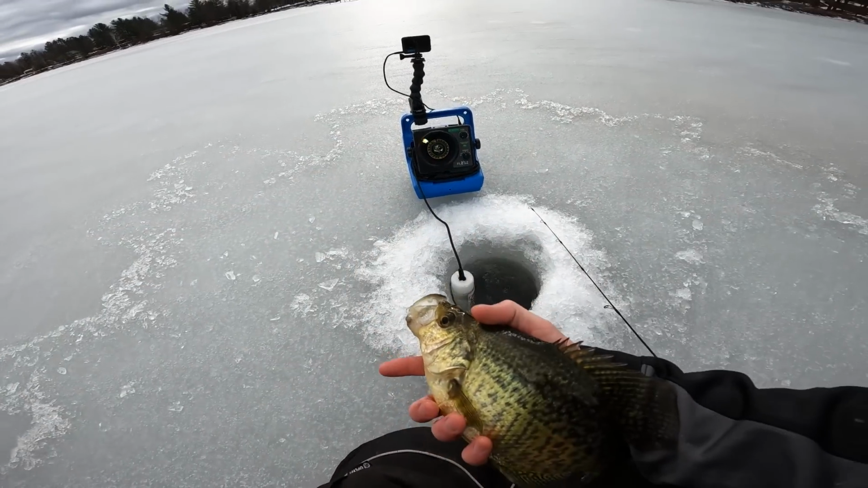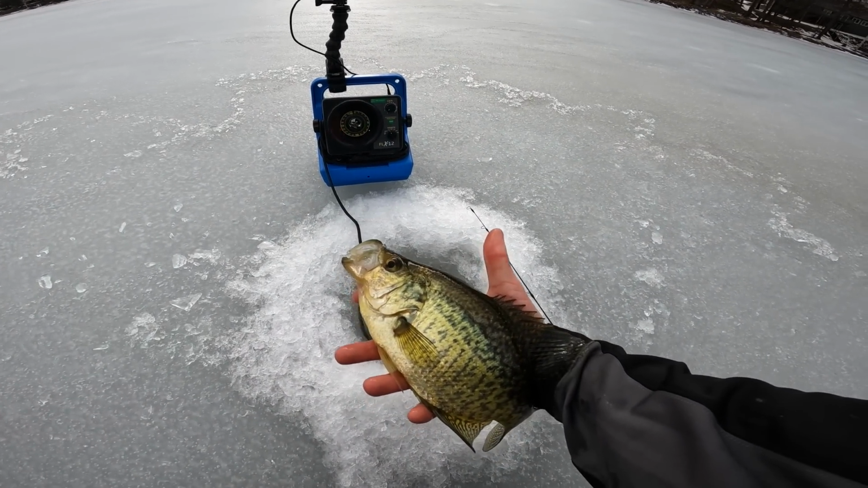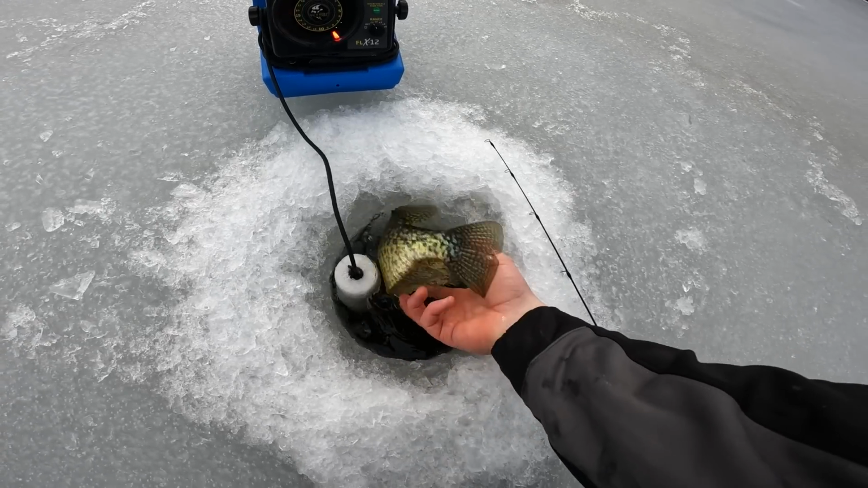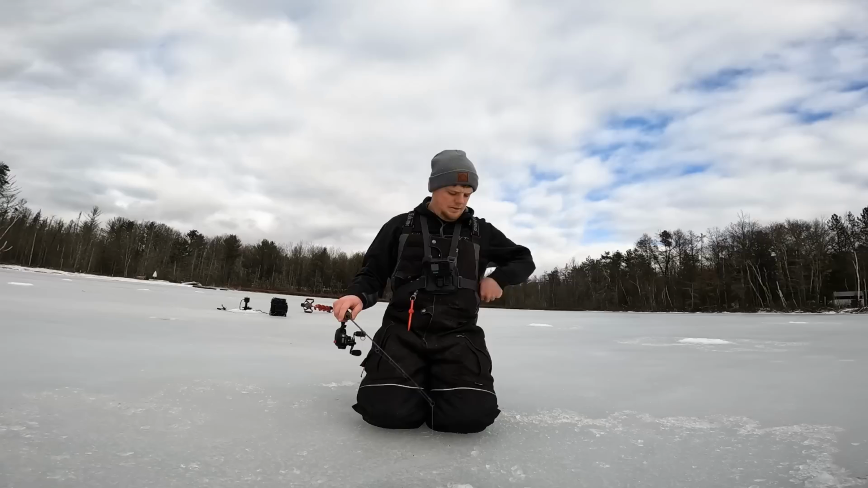Just perfect eater size crappies if we were keeping fish. I mean, that's just a palm size fish right there. We'll let that guy go though. Later, buddy. There he goes.